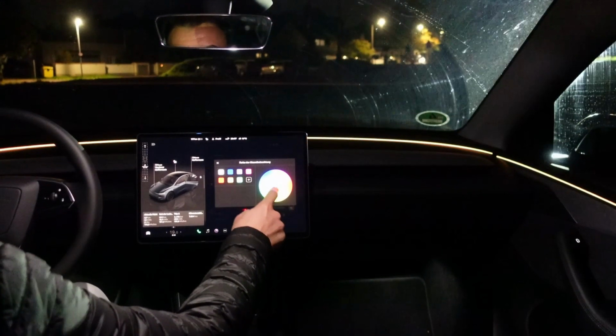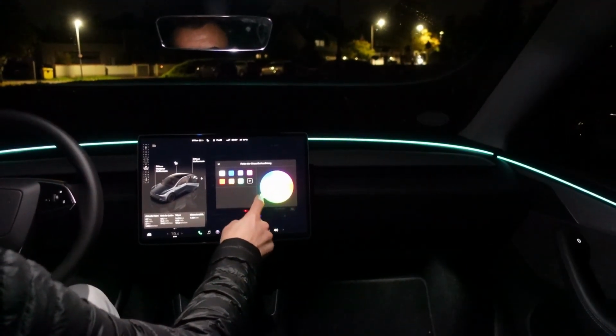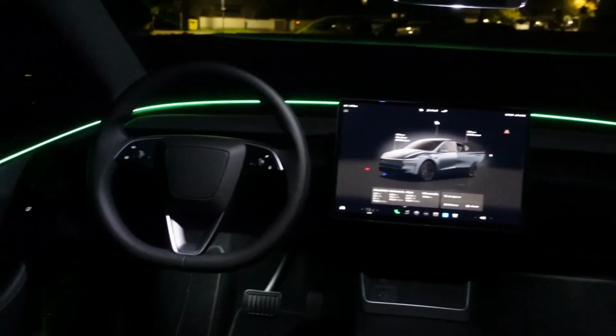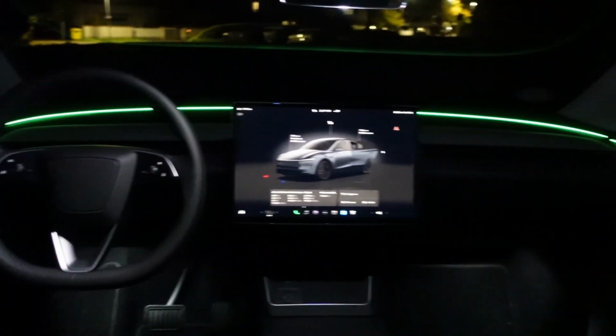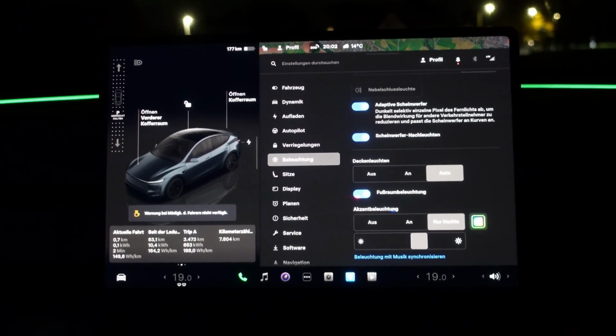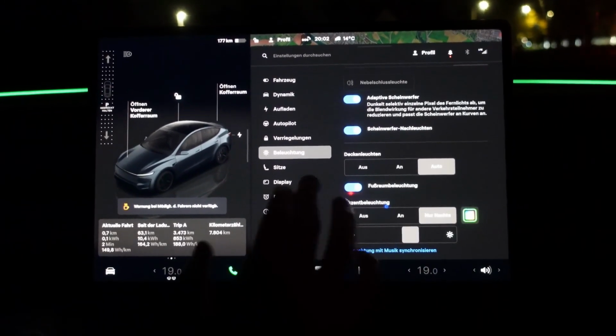When you change the colors, then, yeah, basically the entire LED light strip goes all the way to the back, to the rear row of seats. What unfortunately doesn't work is that the footwell lighting doesn't change color. It's just yellowish, I think. Not a nice white either. So, yeah, I'd say it's so-so.